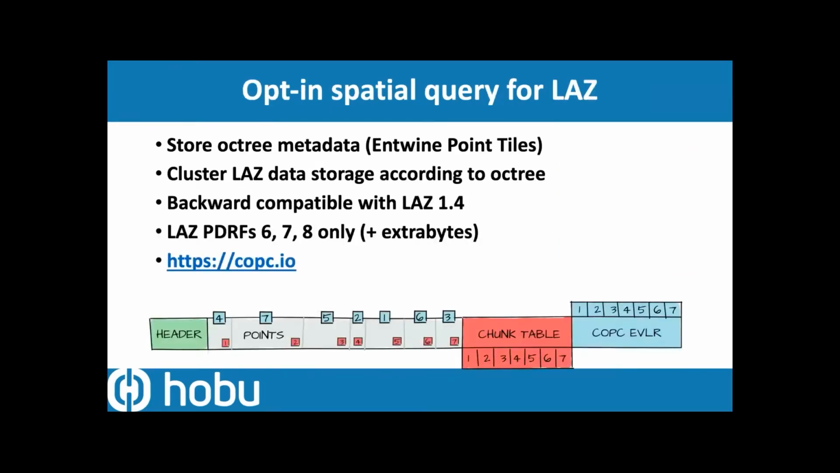So how do we do that with COPC? We actually store an extra bit of metadata called an octree. It's the same octree organization as Entwine Point Tile. And then we cluster that LAZ file according to that octree. LAZ files support both a fixed chunking model and an adaptive chunking model, and in this case, we're storing those as adaptive chunks.